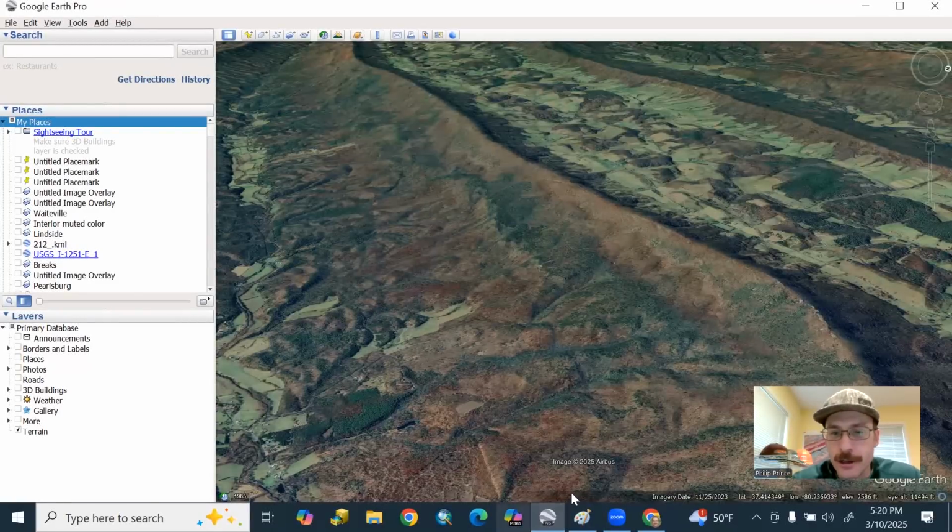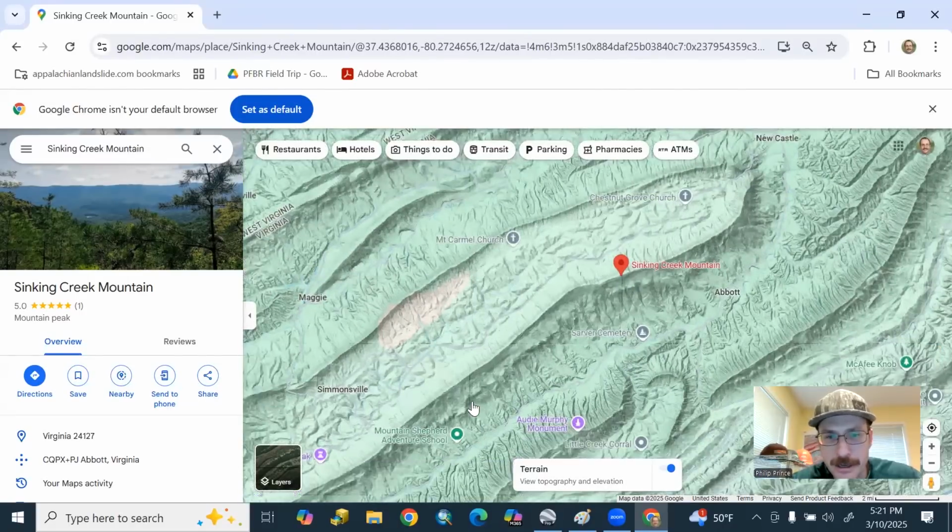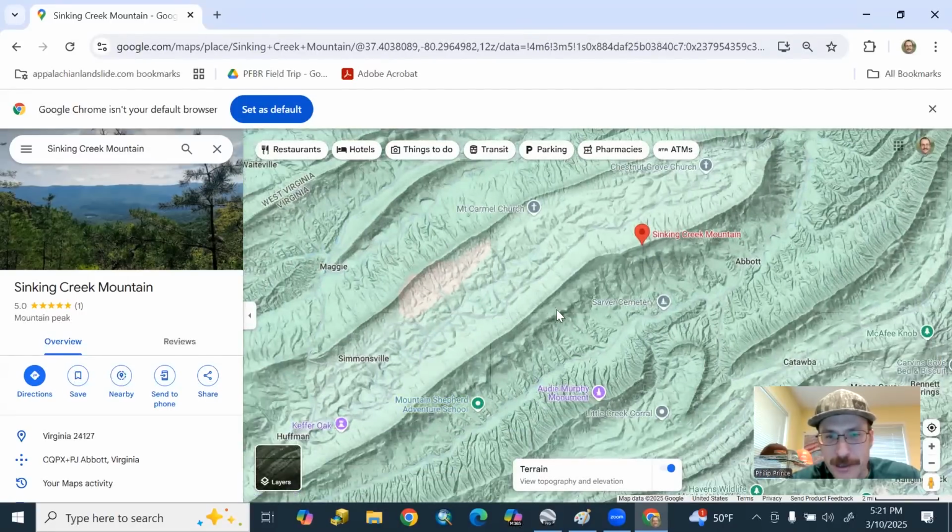If you go to this area on Google Maps, turn on the terrain function, and just type in Sinking Creek Mountain, you can see this really funny, lumpy, irregular shape on the face of the mountain. And of course, that's what we've been talking about for this entire video.